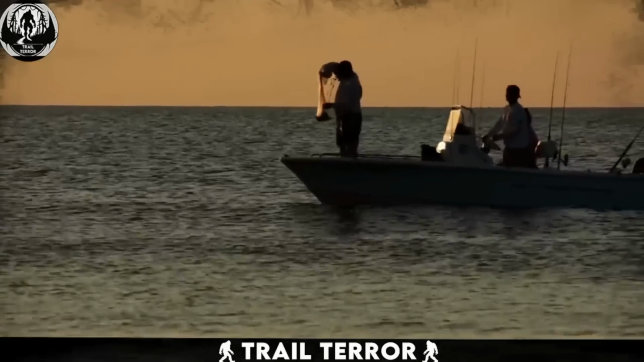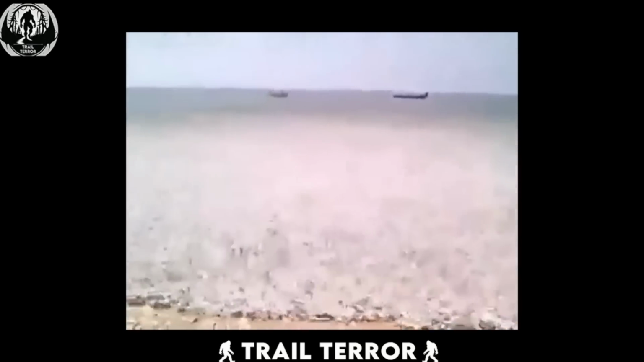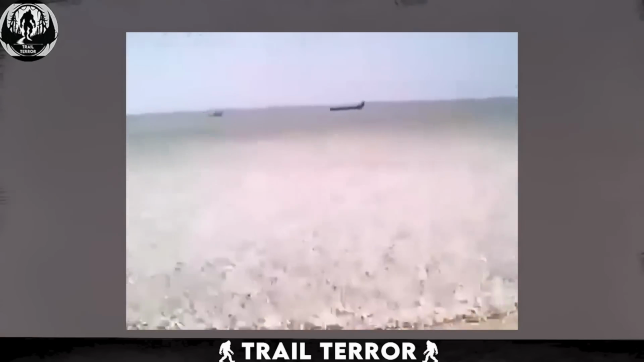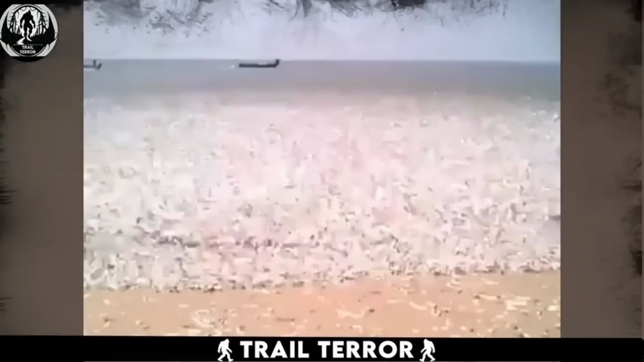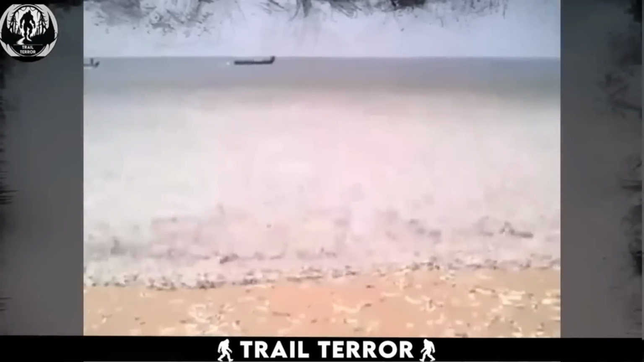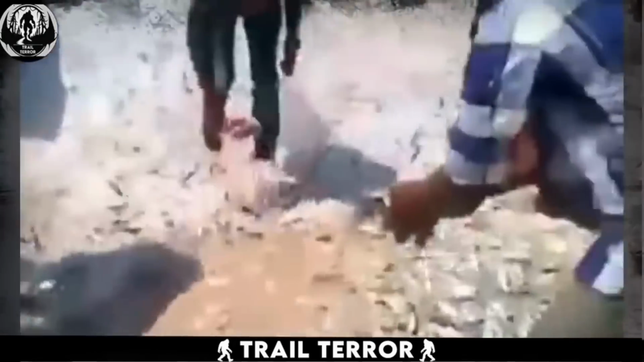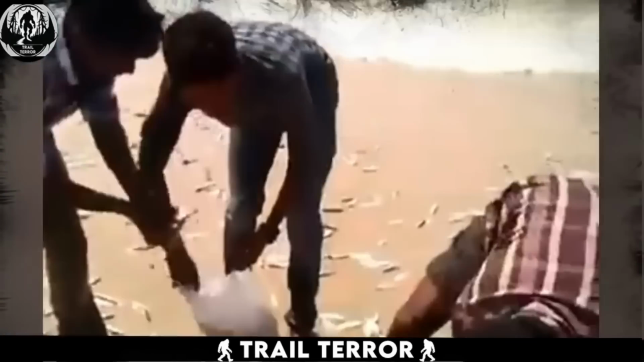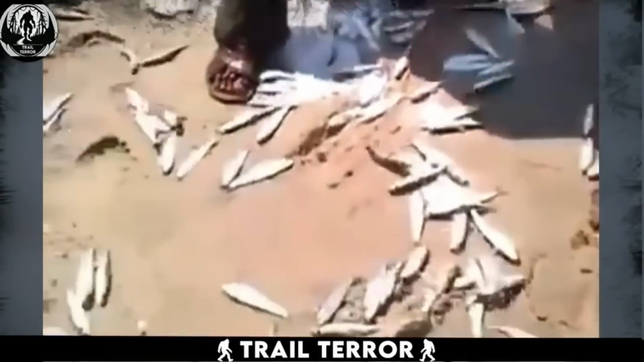This next video gives us a glimpse into every fisherman's fantasy. Recorded on a beach in Kerala, India, the video captures a truly remarkable sight. Thousands upon thousands of fish swarming out of the water onto the beach. Fishermen can be seen eagerly collecting these fish as they flood onto the shore, looking like a scene from a dream come true for them. They use bags to gather the abundant catch. But what exactly is happening here?